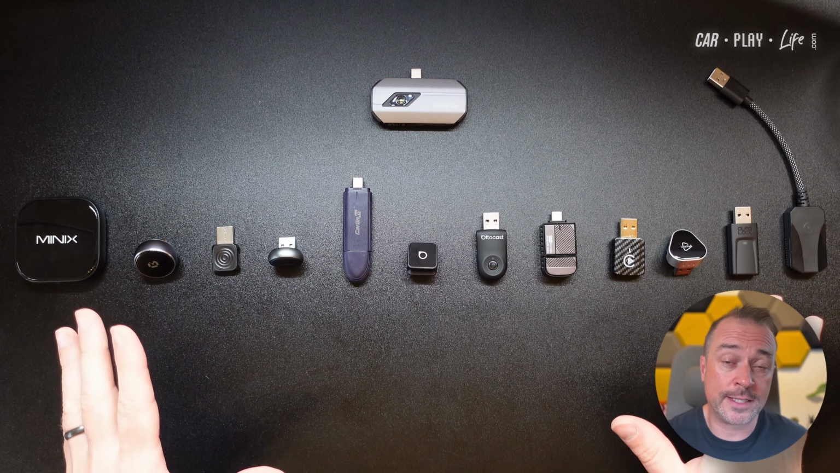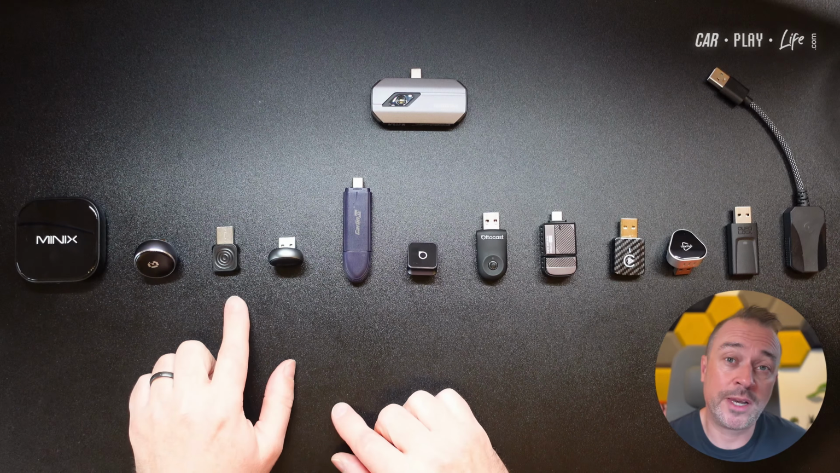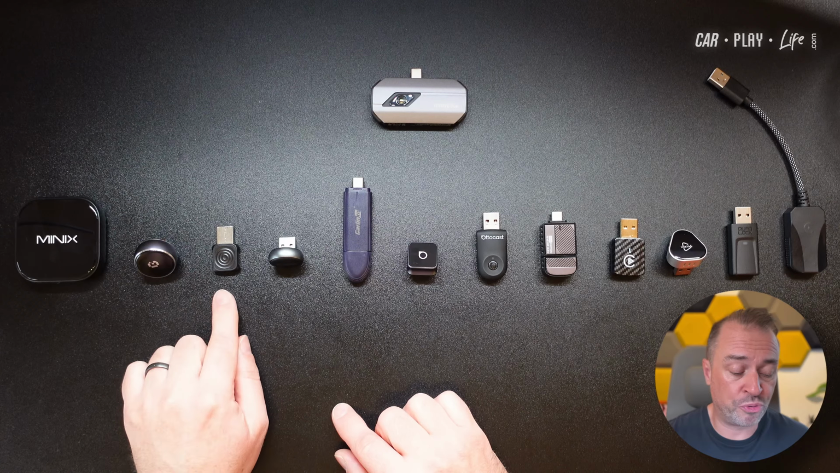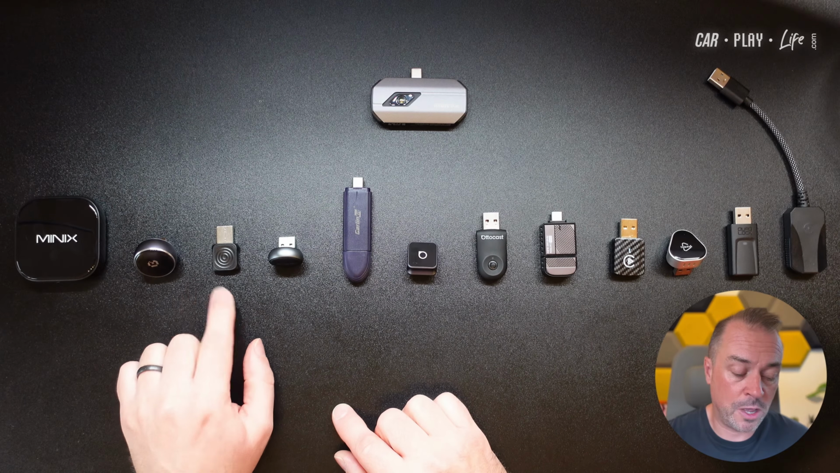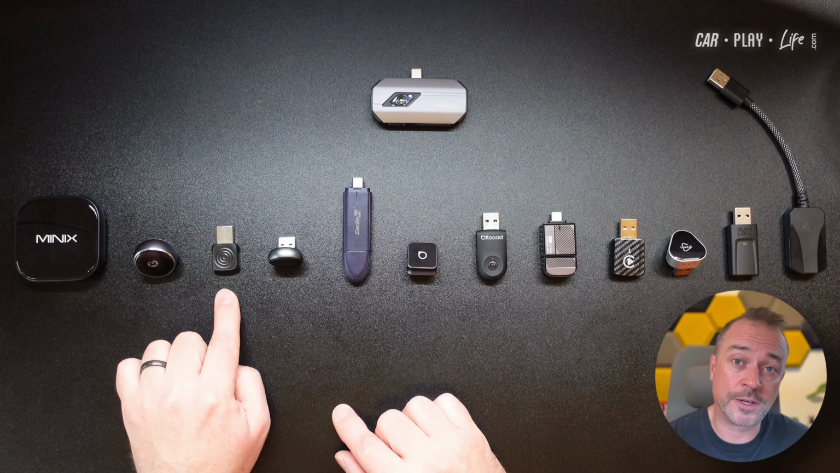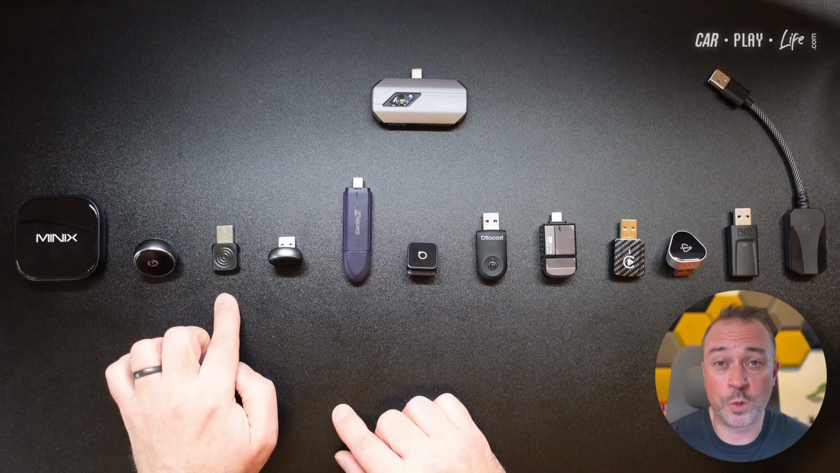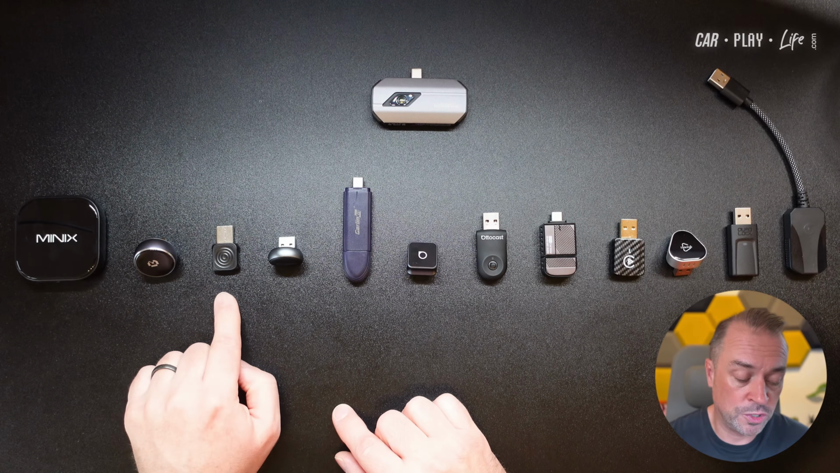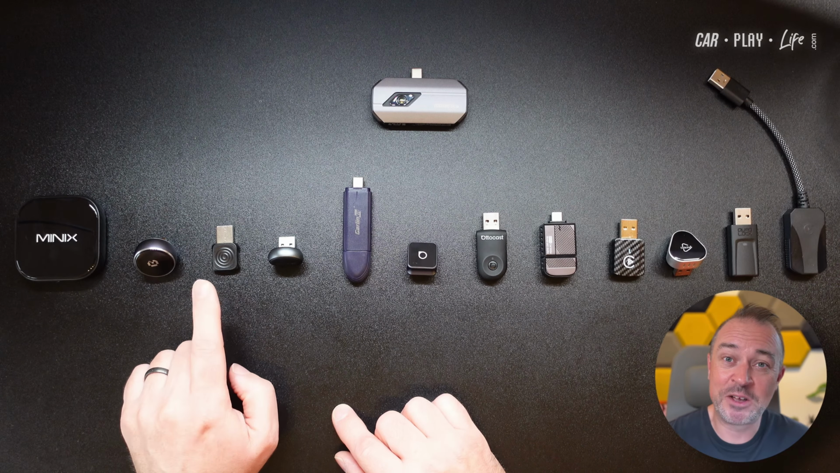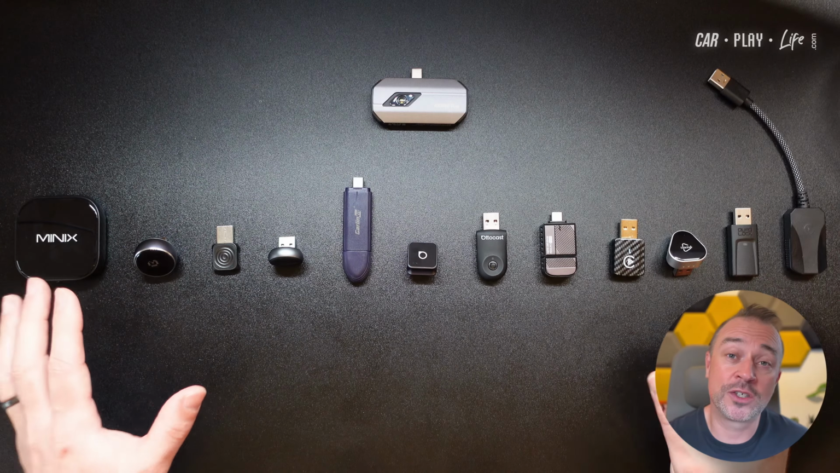So they're all running the latest updates, with the exception, I believe, of the Ultra 1, which means this is an older or pre-production version, and I am unable to get the latest update for that particular adapter that is meant to help with cooling. But this is a good example to show you that this is a hot boy, and it really is a good comparison alongside the rest.